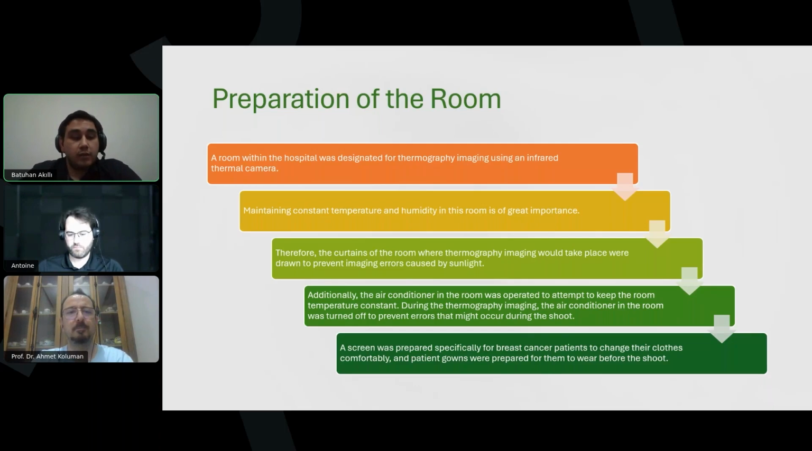Preparation of the room. We use a standard room in the hospital for infrared thermal imaging. This room is approximately 20 square meters. It is very important to keep the room temperature and humidity levels constant. Sunlight can cause errors in the thermography image. Therefore, we close the windows and the curtains to block sunlight, both to avoid imaging errors and to keep constant temperature levels.